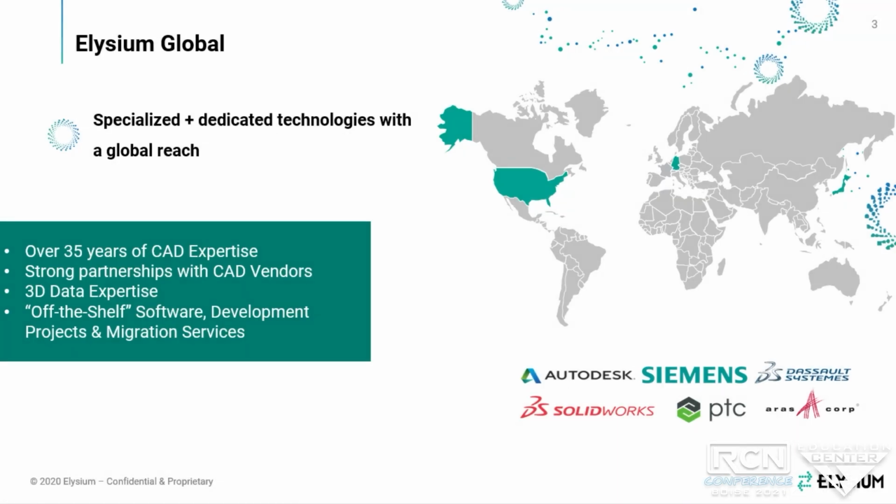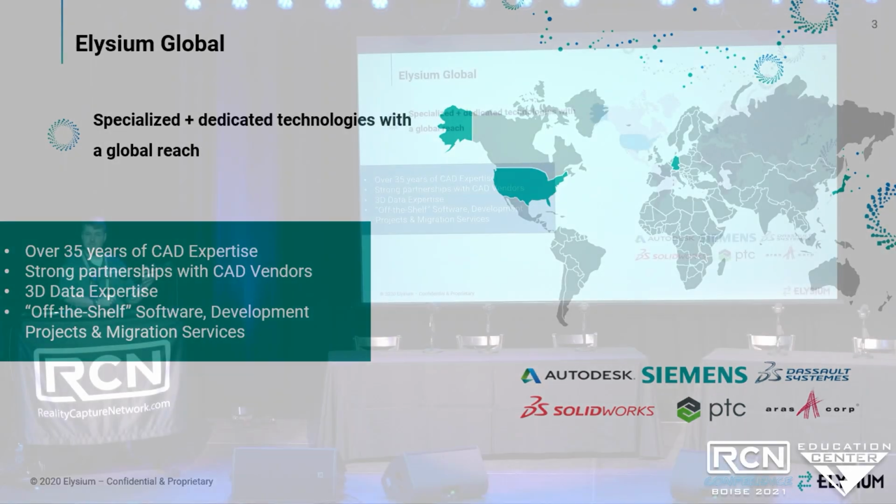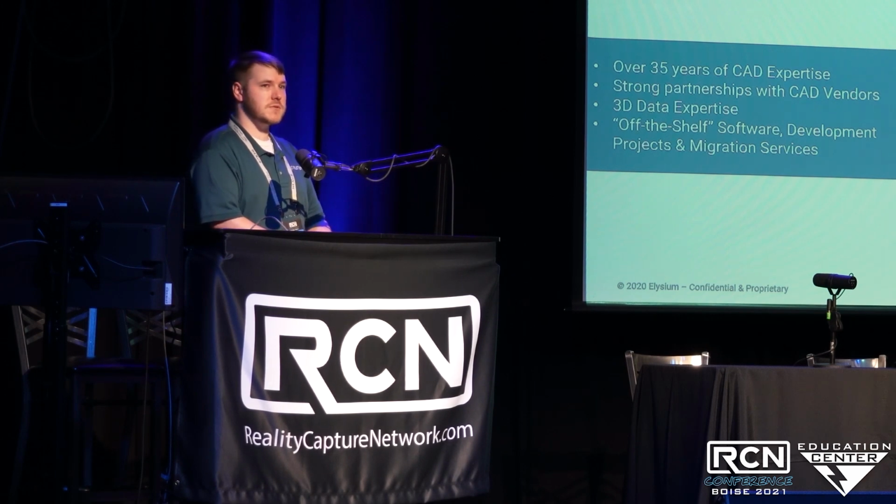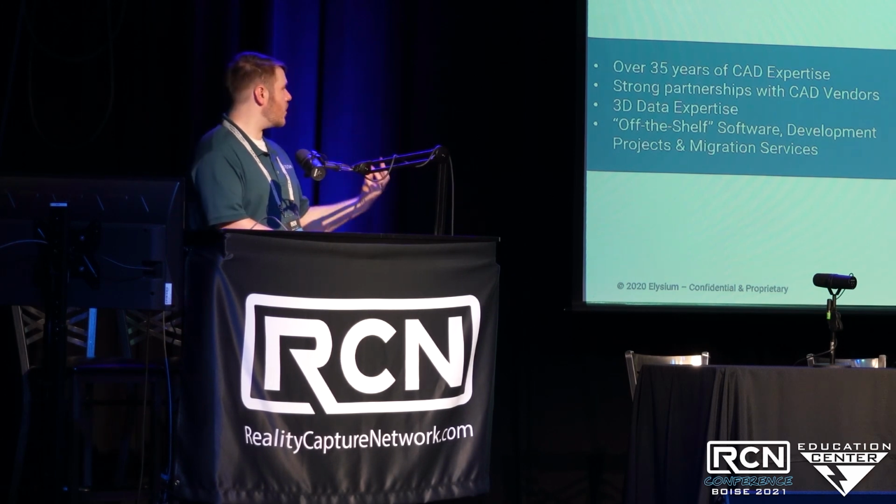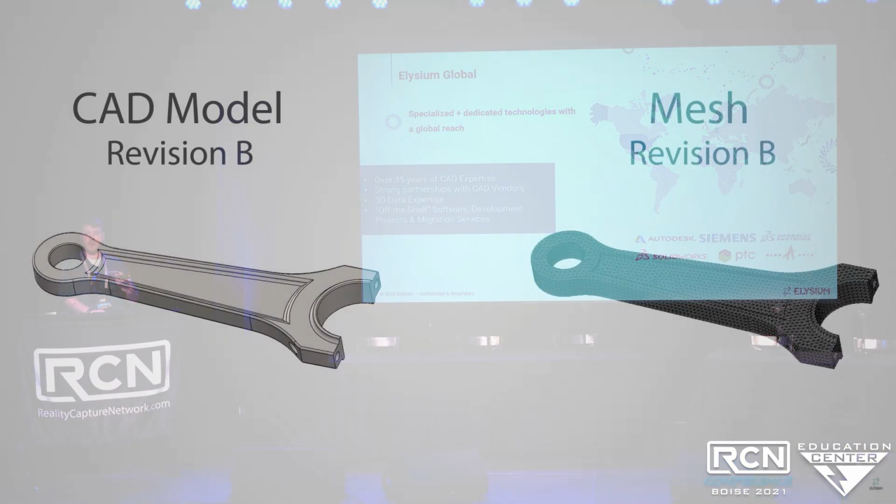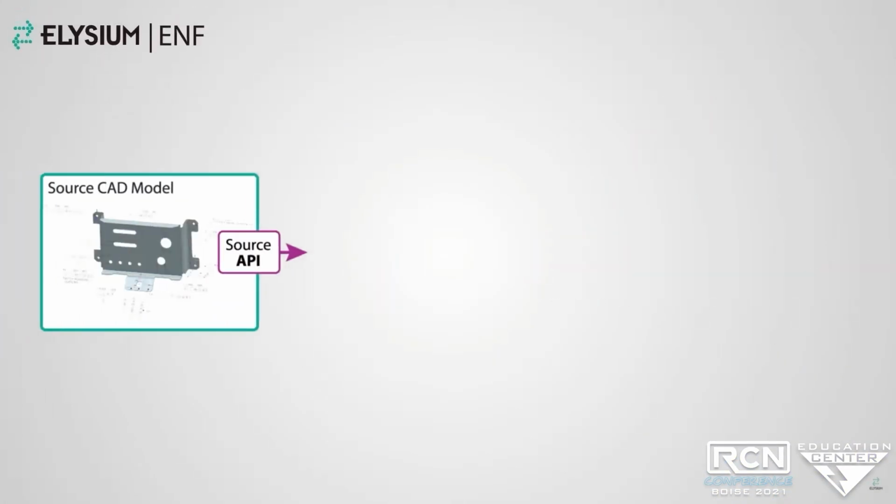We're a global company. We got our start in Hamamatsu, Japan, and then transitioned into the States. We have over 35 years of CAD expertise across the company, which gives us the capability to leverage that expertise for 3D data translation, interoperability, and other solutions that we offer off the shelf, but also we have open opportunities for development projects and efforts.